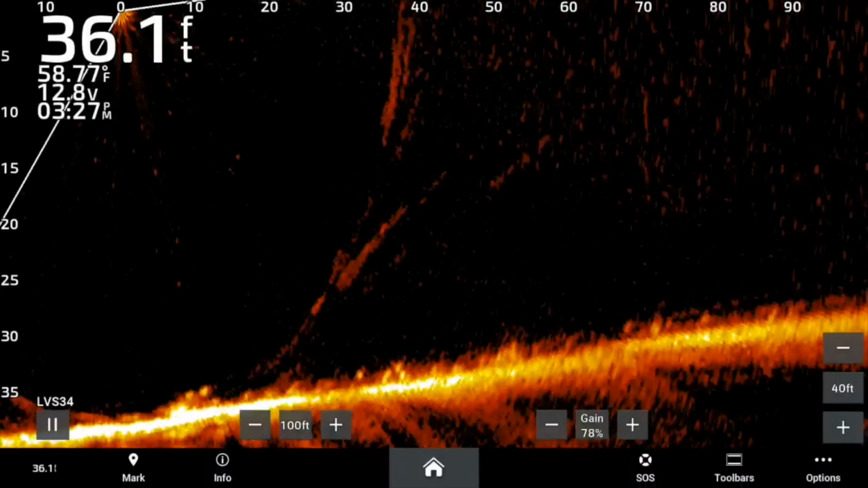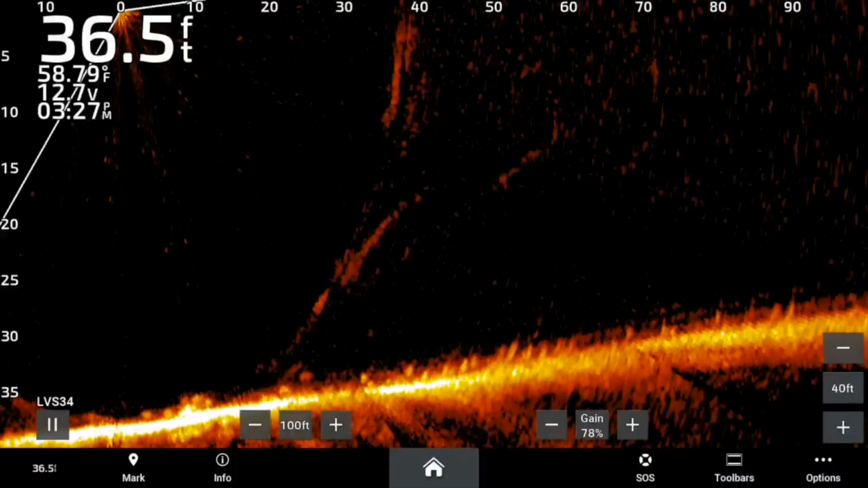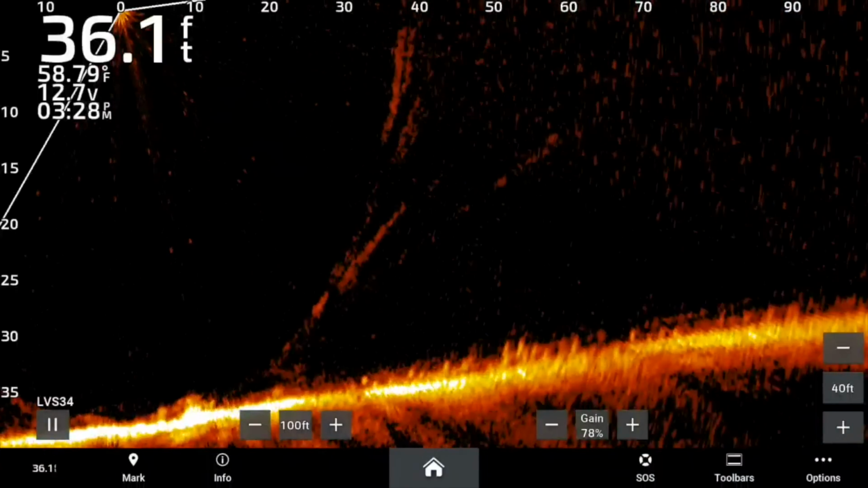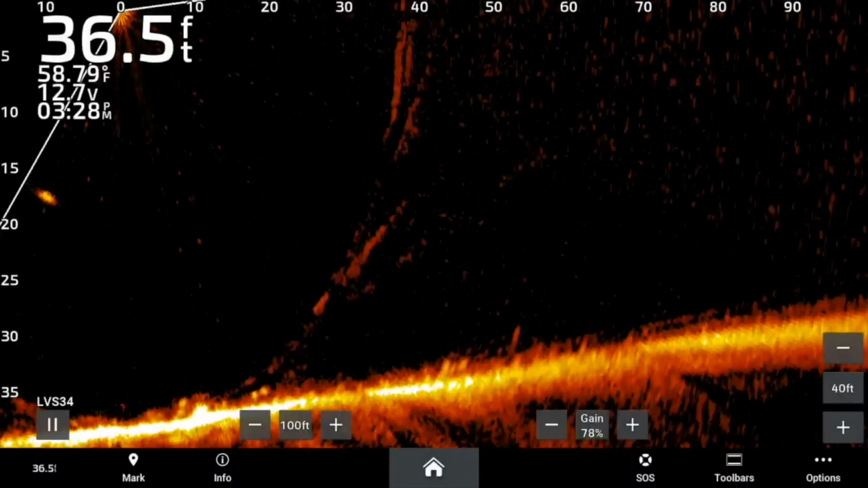They can talk all they want about tournaments hurting this lake. There's thousands of these fish out here, thousands of them. It's crazy.